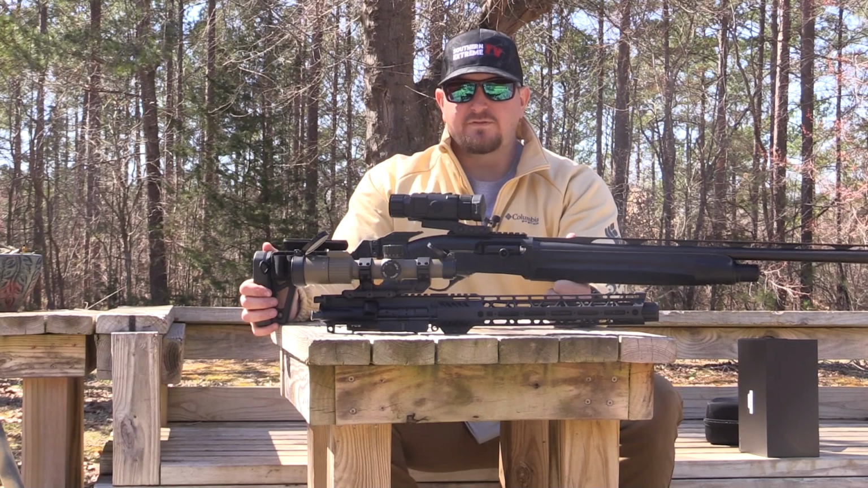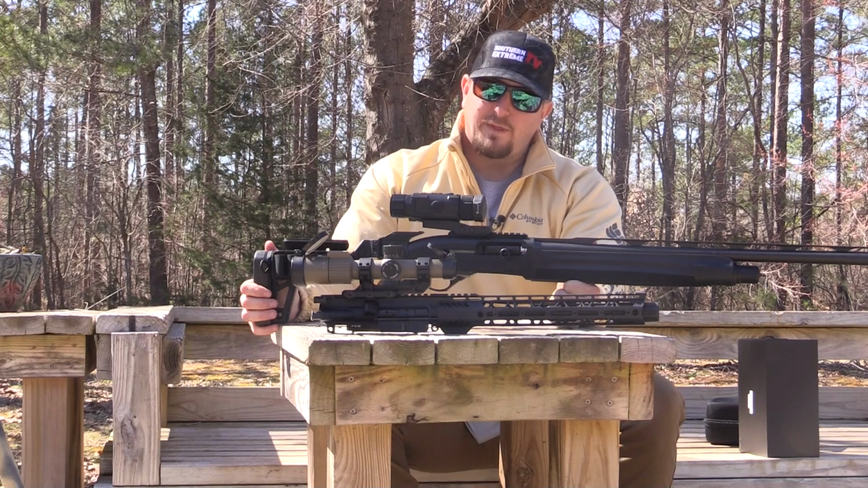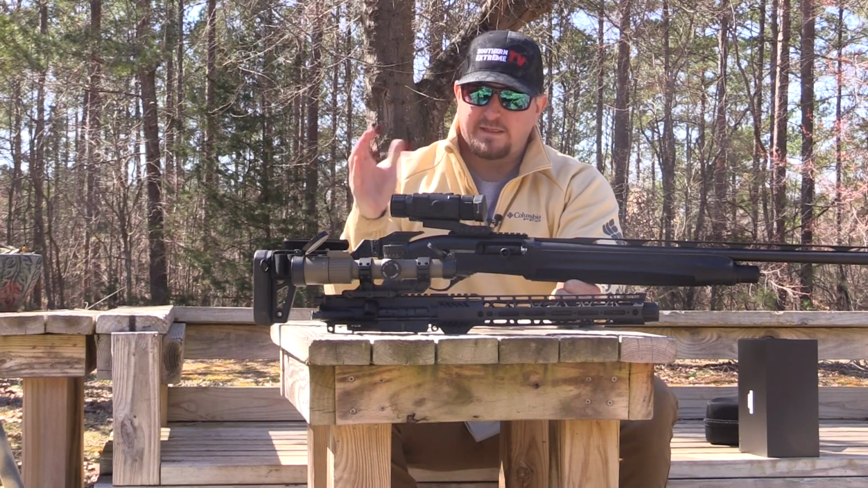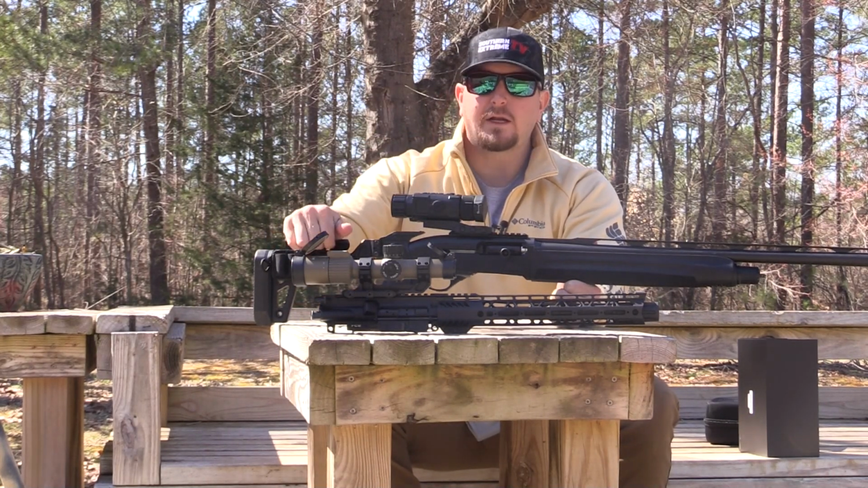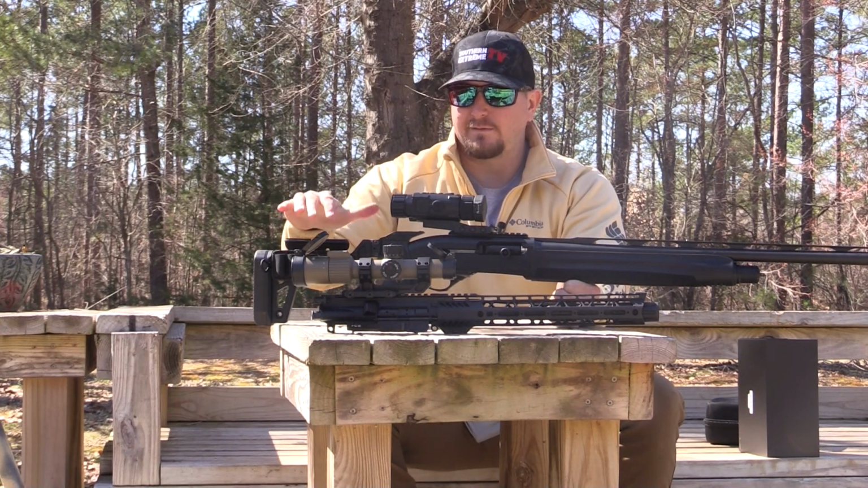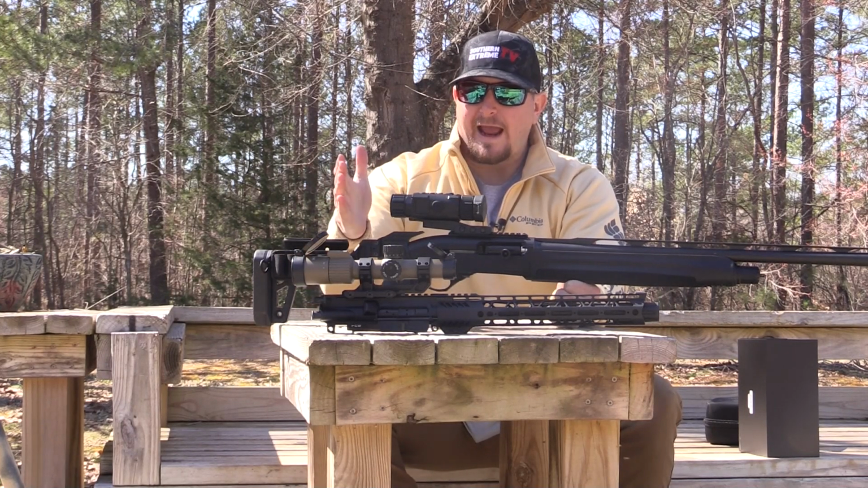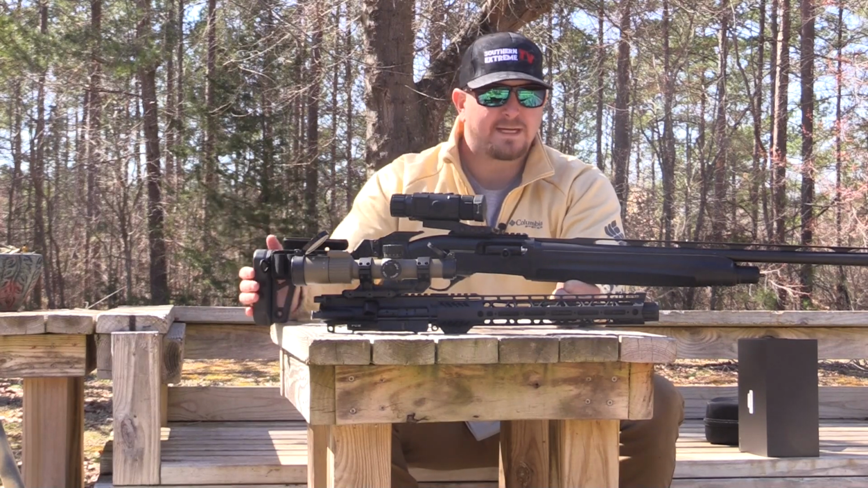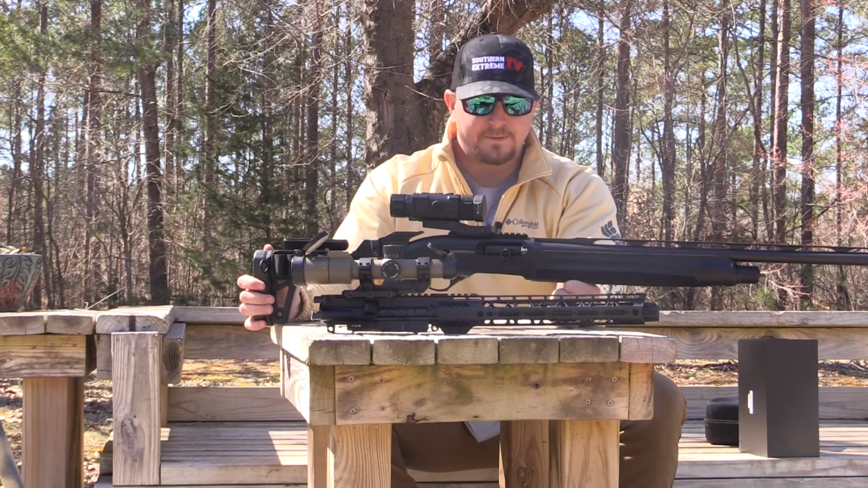The iRay RH50R's eye relief is really, really good, and I would argue that the DNT's may be slightly better, which is the reason that I fell in love with these things for the shotgun platform, because with a shotgun you're going to get a lot more recoil than you would out of, say, a typical AR-15 or even an AR-10. So having that added distance to get the optic farther away from your face makes it a little safer for that recoil, so you don't get hit in the face by the optic.